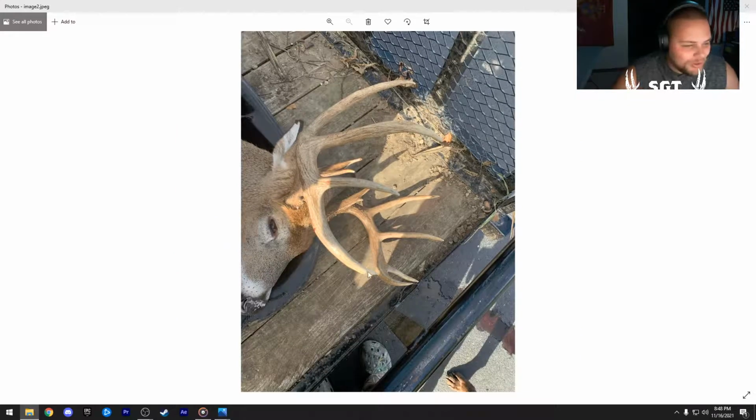Congratulations again. Oh my god, I still can't get over that. That is a great buck, man. Tons of character with the split brows and splitting out over here. Absolutely incredible.